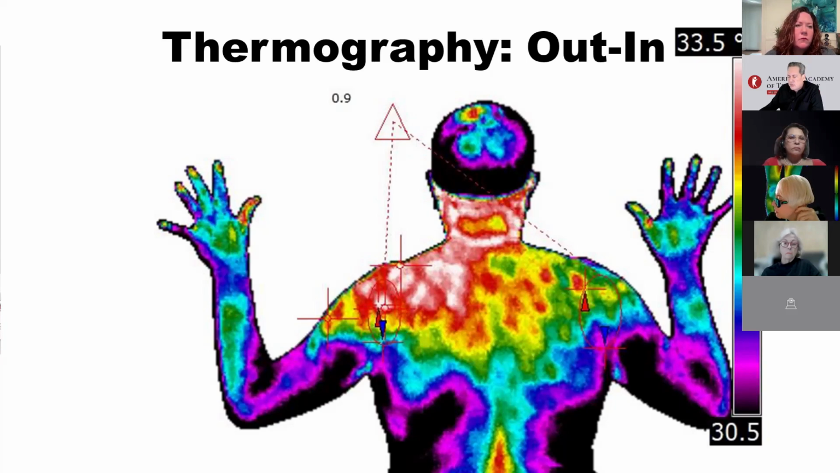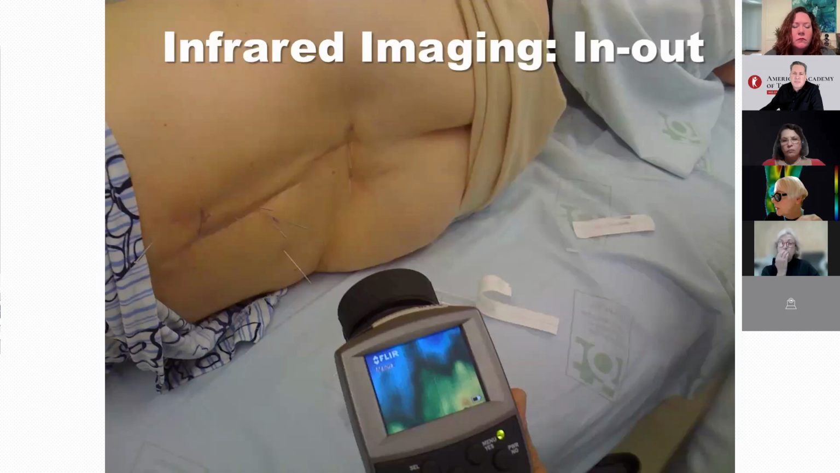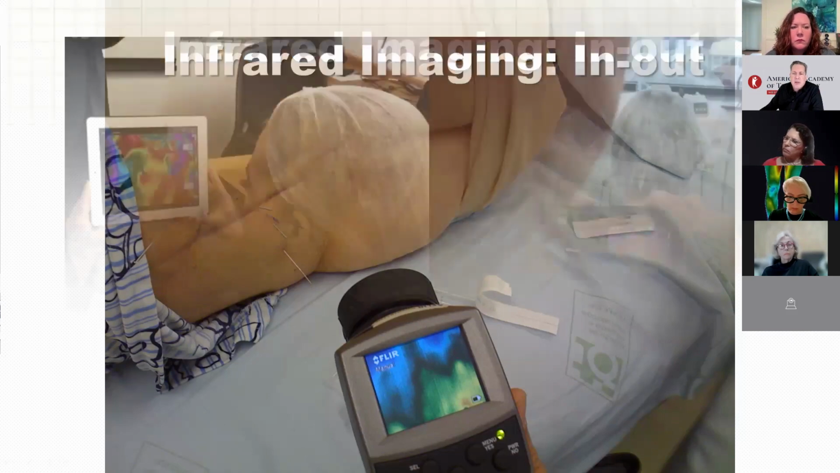However, it's a 2D bidimensional image. With infrared image in-out, I can get much more information in real time, immersing myself in a live recording or image. Moving the sensor close to the patient allows me to extract far more clinical details and make faster, more accurate diagnoses and treatments. Let's go.